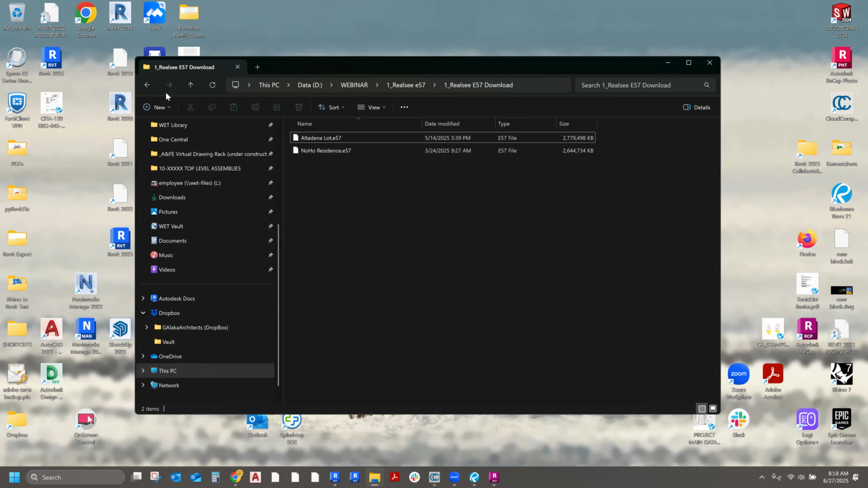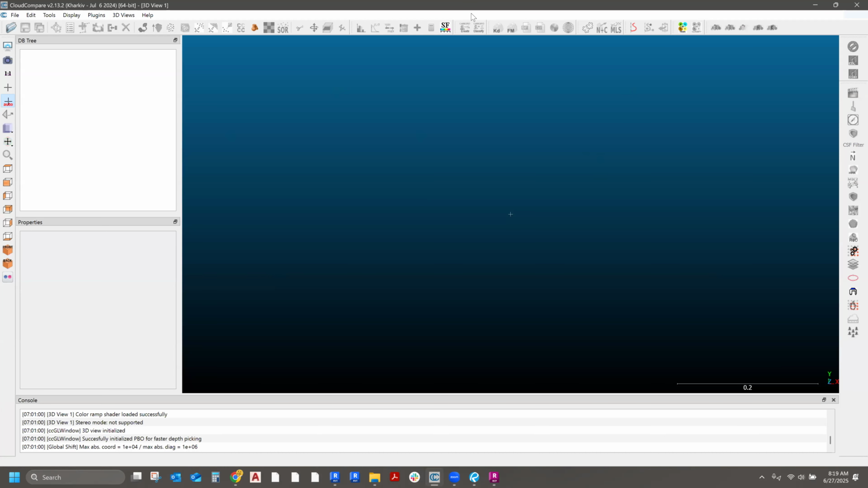So the first thing that needs to be done is we need to optimize this file and also combine all the scans, because this file that comes from Realsee has as many scans as you did. So in this case, I did like 80-something scans. So this file contains 80-something scans. So let me just show you real quick how to optimize that.